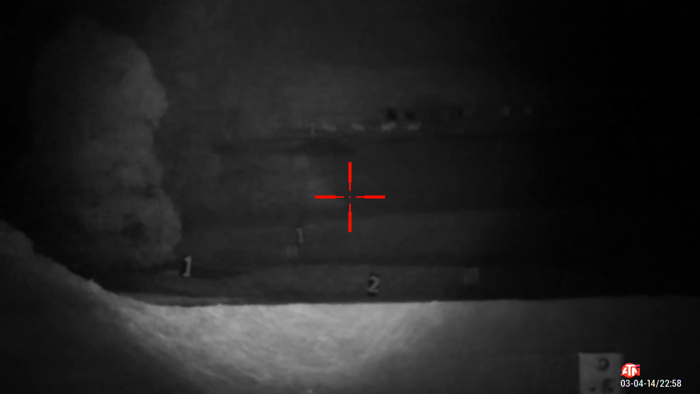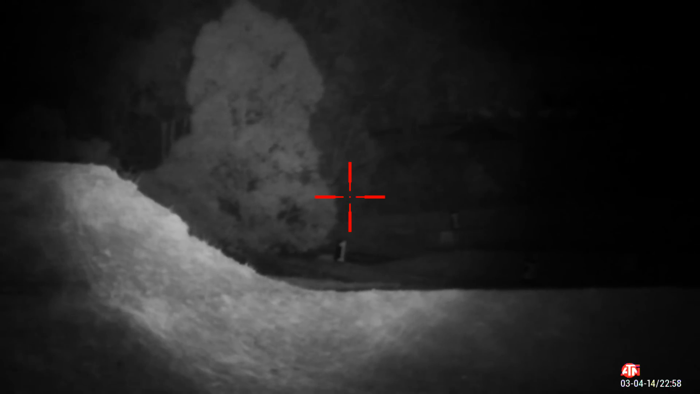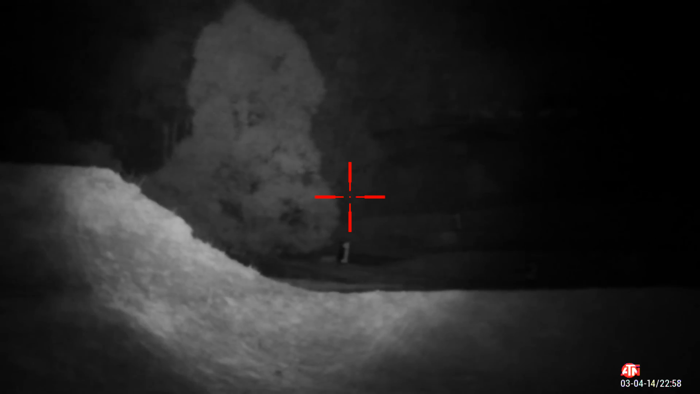Just wondering what else we can see. There were some kangaroos here before, but they seem to have done a runner. But at 500 yards, that is fantastic. I dare say if the range was longer, and there is one, the full bore rifle range out to my right hand side, but I'm not sure how well I'd go getting there.